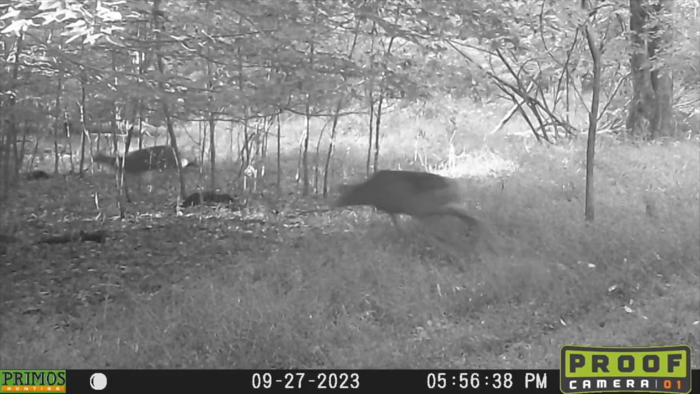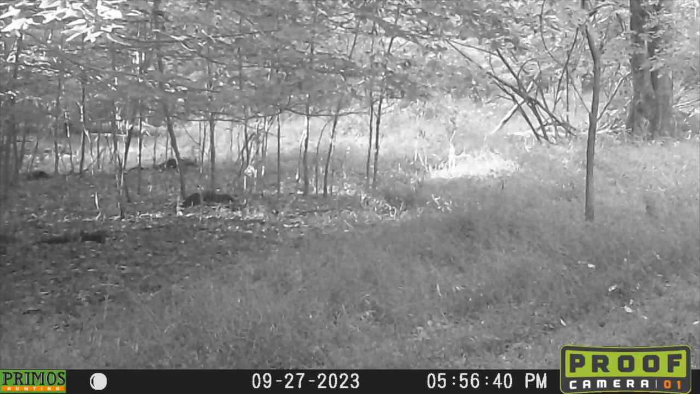Now, the second clip shows a buck full out chasing a doe, and this is at the end of September, again, more than a month before the rut would even begin to appear in our area. Now, maybe these clips aren't actually rutting activity, maybe it's just some sort of anomalies, but I don't ever remember capturing anything quite like this in previous years.